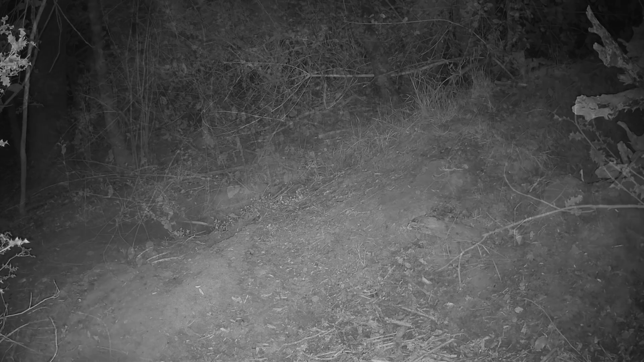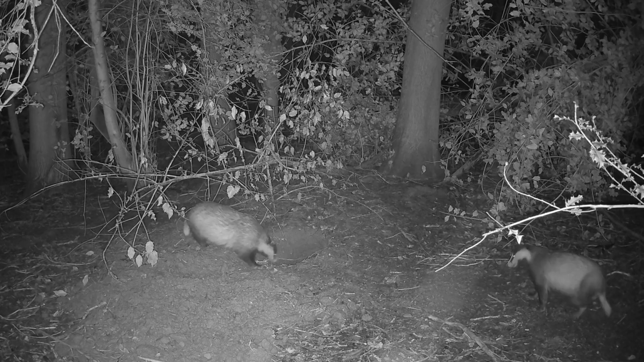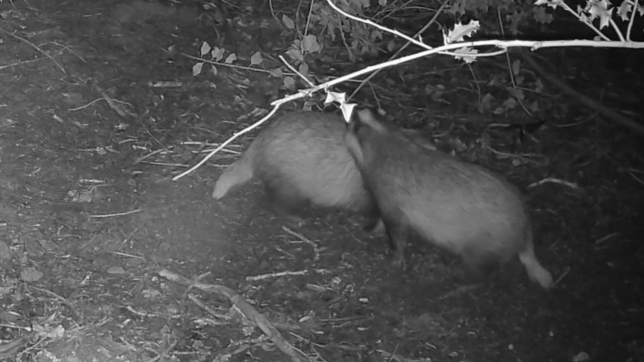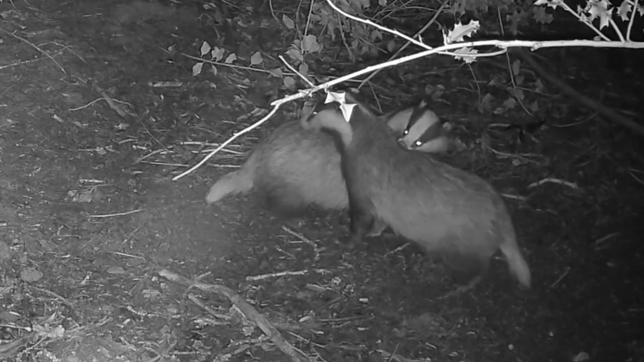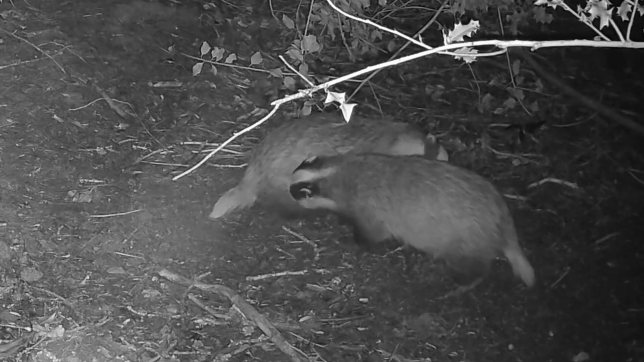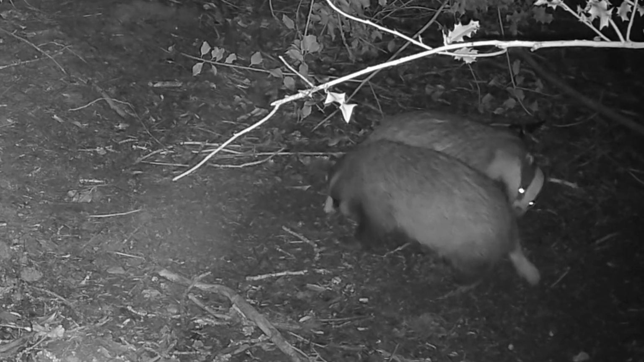So moving the other camera around, following their circuit, if you like, around the set. This particular entrance again appeared to be recently excavated. So this smelling and grooming is a way in which they confirm or identify each other.